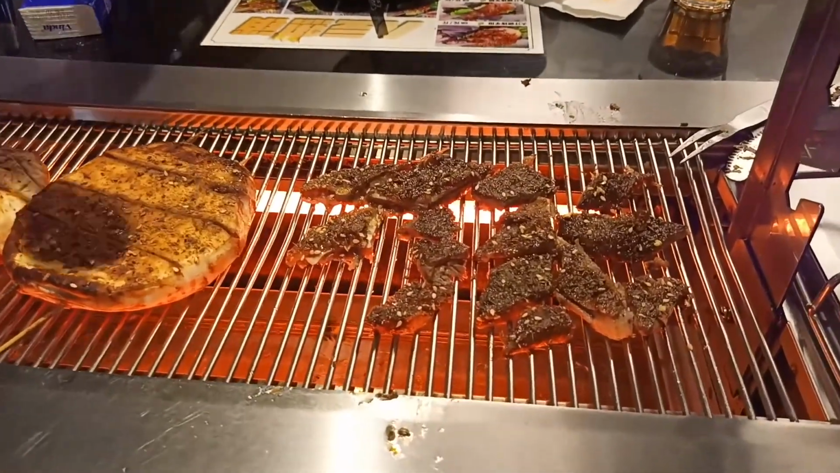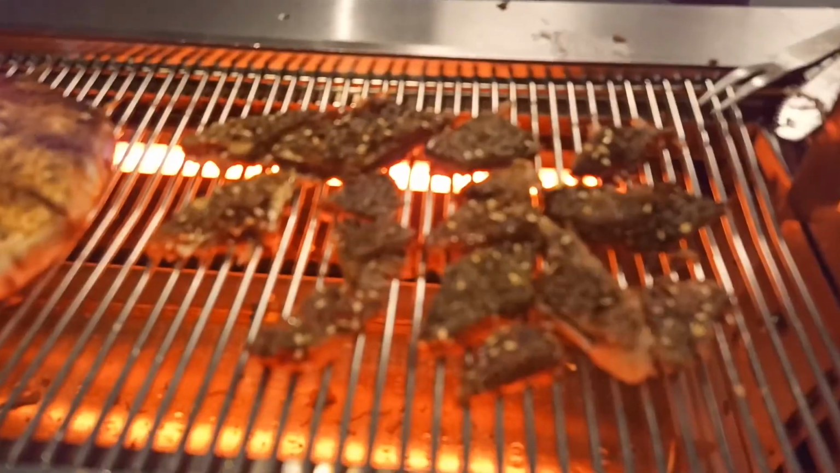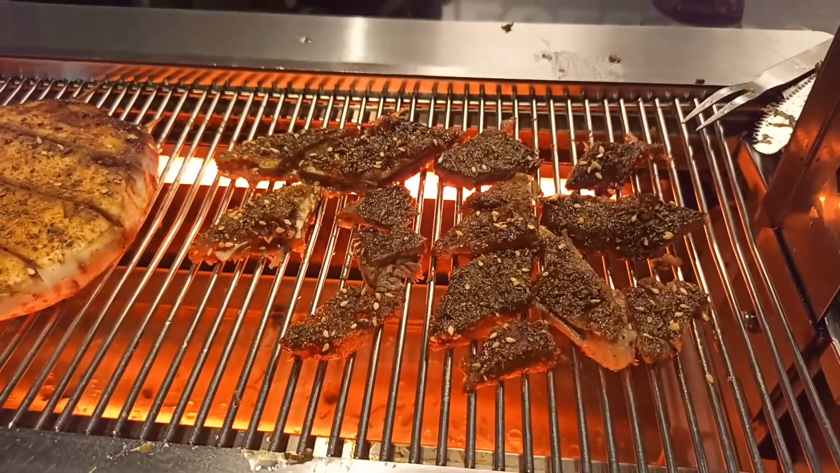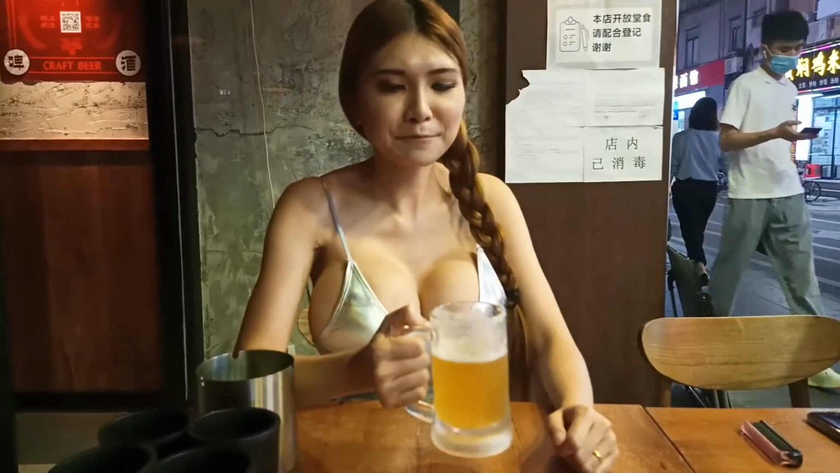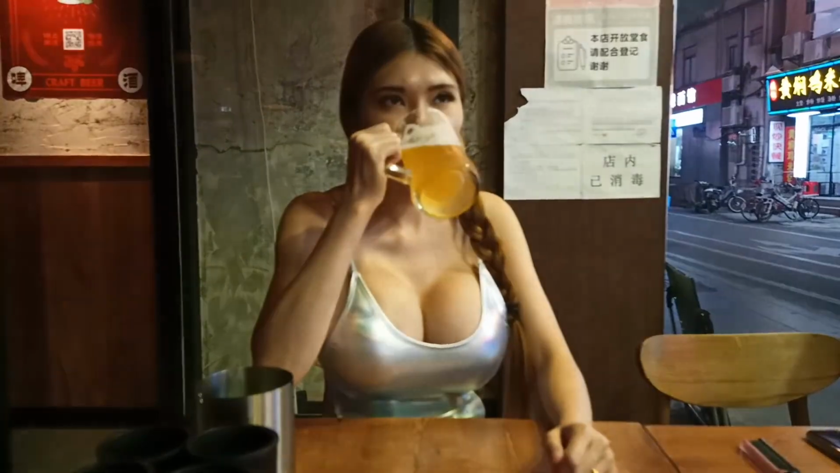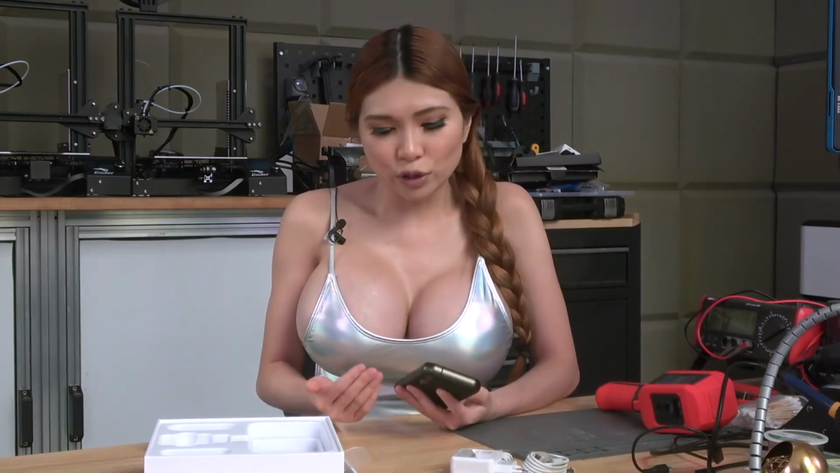Okay, here's my thoughts. The camera and video quality are excellent, but I saw some difficulties with the autofocus getting locked. I hope there's a firmware update coming to address that. It's waterproof, which really is mandatory in my opinion. We all need to be cleaning our phones.